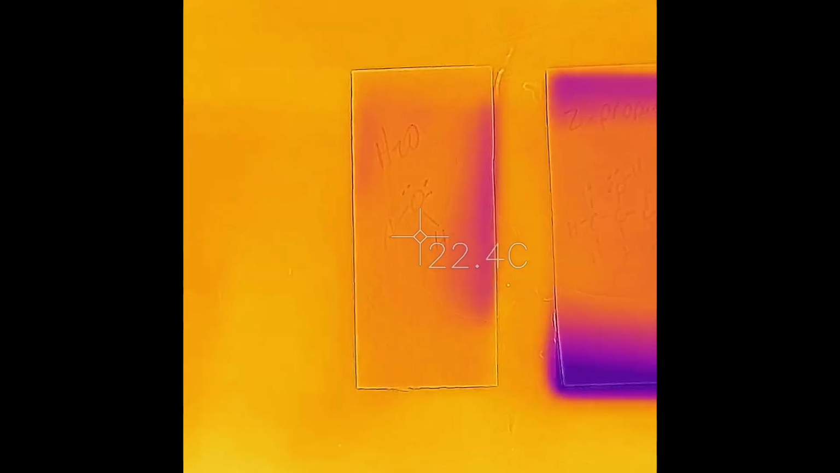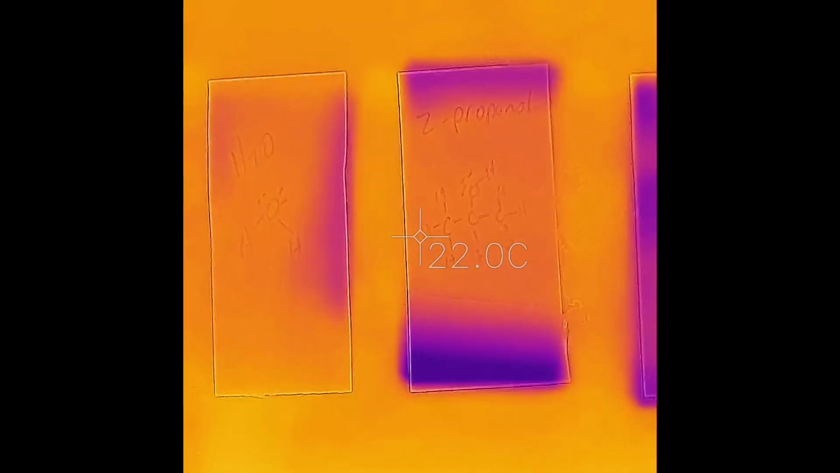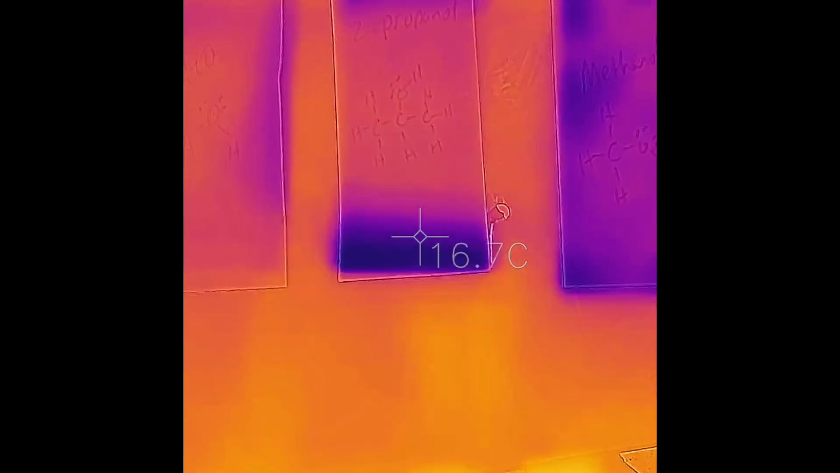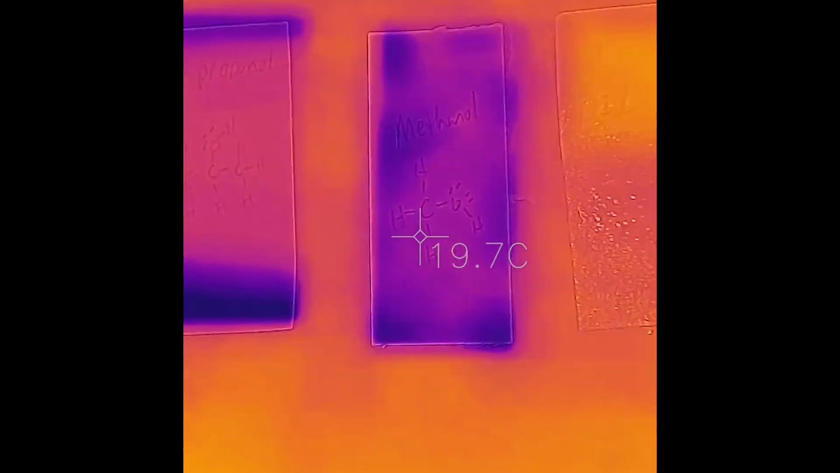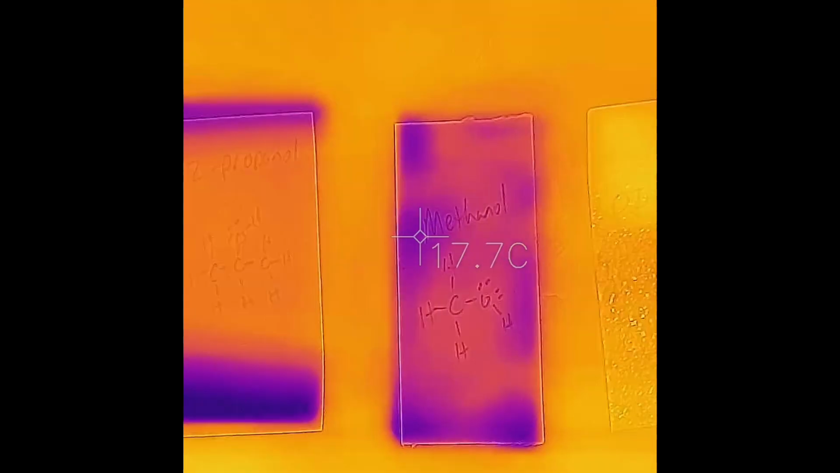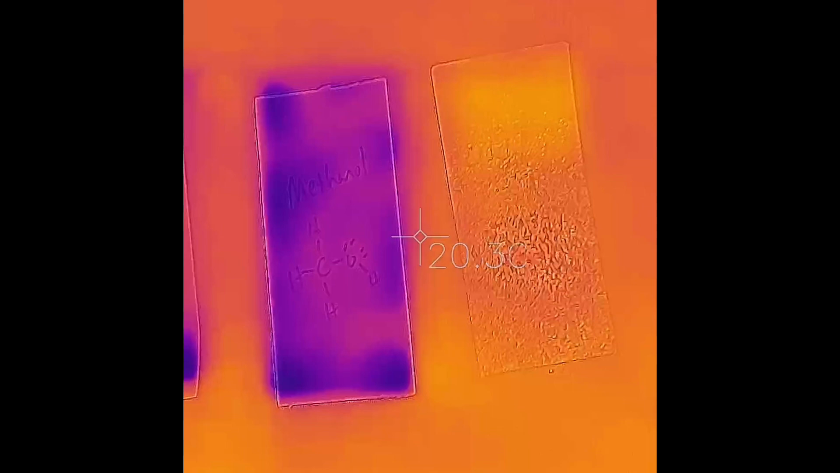So the water, after about 2 minutes, is 22. The 2-propanol, it's like down to 21, although there are areas that are colder. Okay, certainly. Methanol, it's down to 19, 18. Okay, so it's a little uneven, which is kind of cool. And then the oil, ain't doing nothing for the oil. It's about 22 degrees.